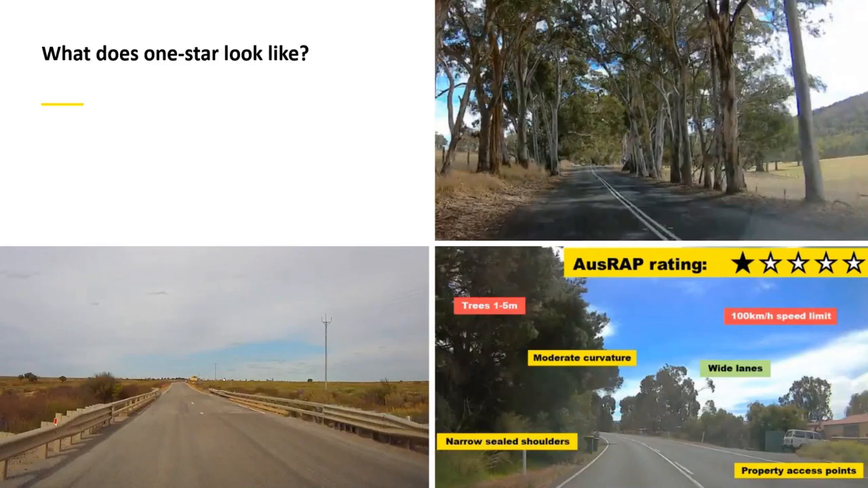So, a few other examples of what 1 star looks like. Quite often we are talking about narrow roads, but sometimes we'll have roads with even sealed shoulders, but exposed roadside hazards or narrow bridges at certain pinch points along the road. So I'll run through a few examples.